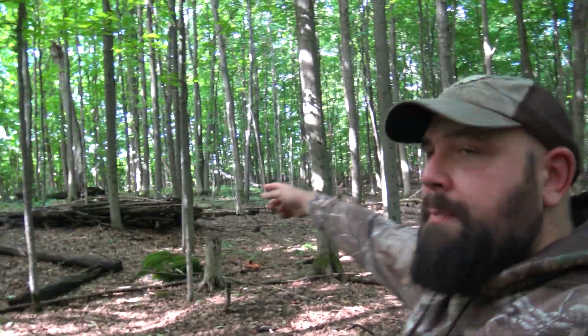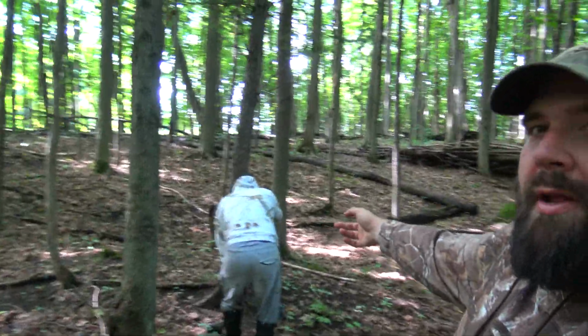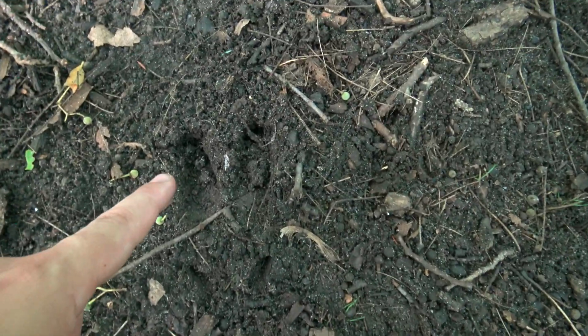Lucky number 7, big blind right back there. You got Mike pointing the camera, and lucky 7 because we got some lucky tracks. Look at this one big buck track right out of the gate. You even got the dew claws. I mean, when you compare it to the boot, pretty good buck. We're actually coming over the ridge and not too far down, we actually found some big buck tracks.